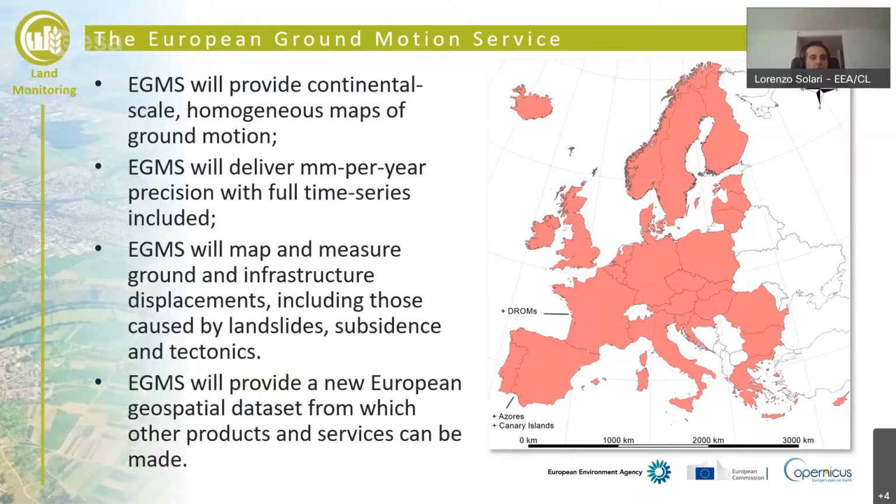The EGMS will map and measure ground motion and infrastructure displacement, including those caused by landslides, subsidence, and so on. It's worth saying that, of course, we have the classical technical limitations of InSAR, for example regarding the velocity over time, so we can detect only what is called very slow to slow ground motion.